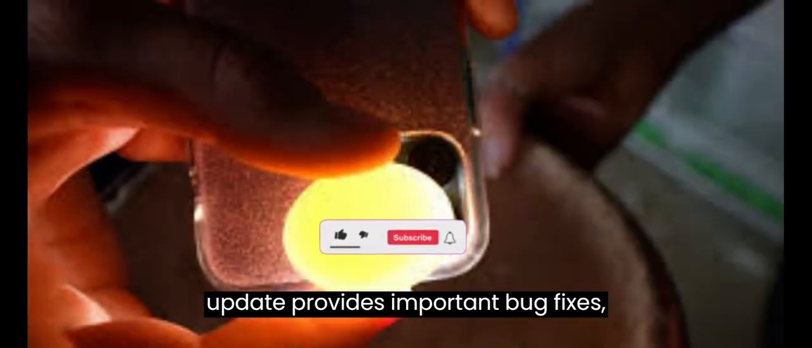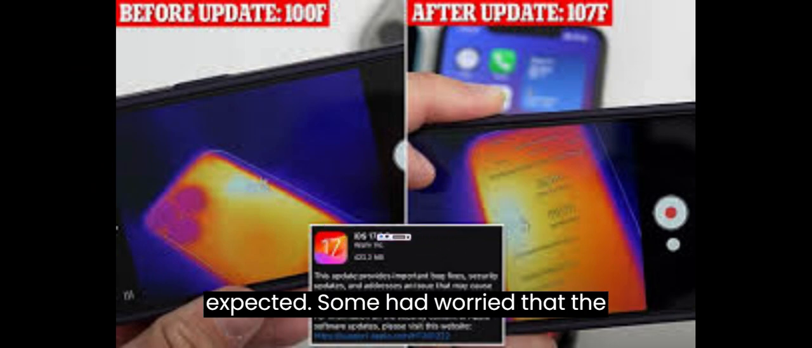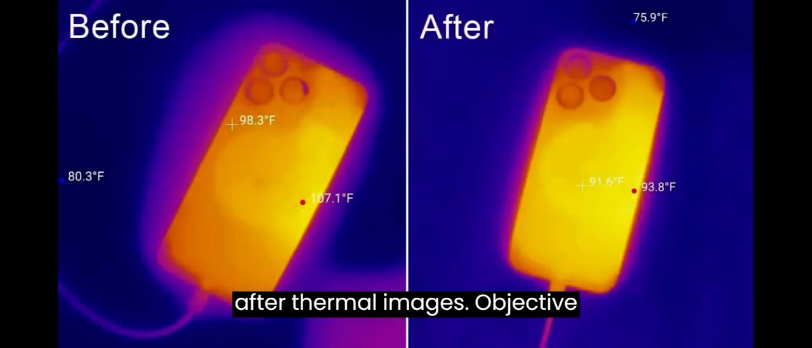This update provides important bug fixes, security updates, and addresses an issue that may cause iPhone to run warmer than expected. Some had worried that the company may have throttled the performance of the A17 Pro chip in order to achieve this, but bench test results showed no sign of this. Before and after thermal images.